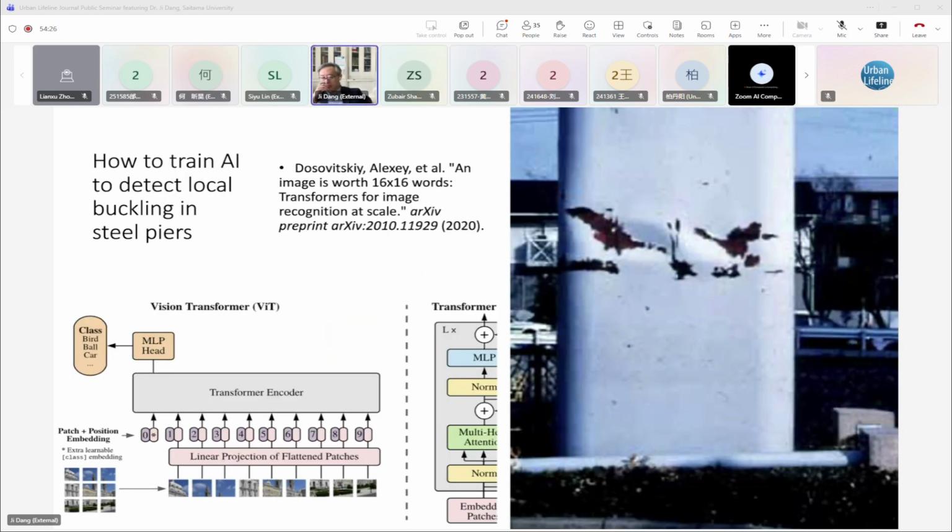Another topic is using trained AI to detect local buckling in steel piers, as it was the 31st anniversary of the Kobe earthquake. The Kobe earthquake is almost the only earthquake where people observed real bridge local buckling damage. I think one of the reasons is that Japan is one of the countries using steel piers very actively.